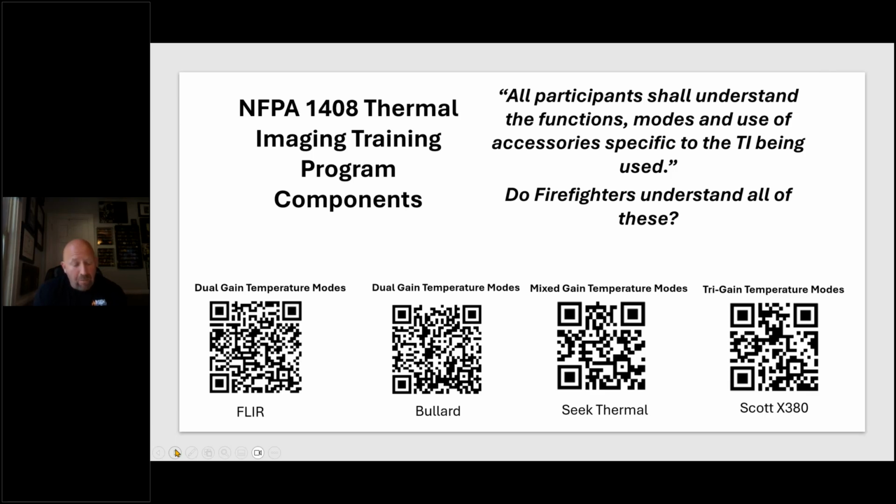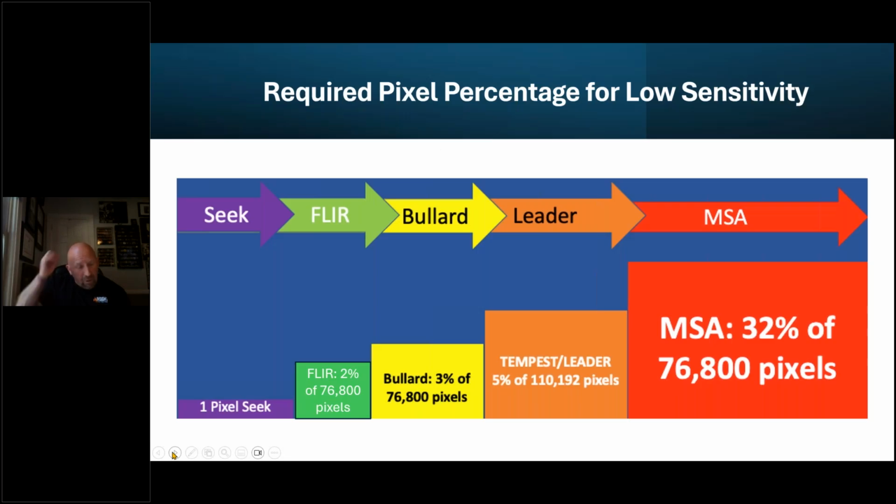Because they don't understand how the camera sees heat. They don't understand the heat they're looking at because they're waiting until they feel heat, which is a bad idea with today's turnout gear. By the time you feel pain, the victim's dying or dead in pajamas based on the gear we wear. So how do the other cameras work, and how does the SEEK camera work?